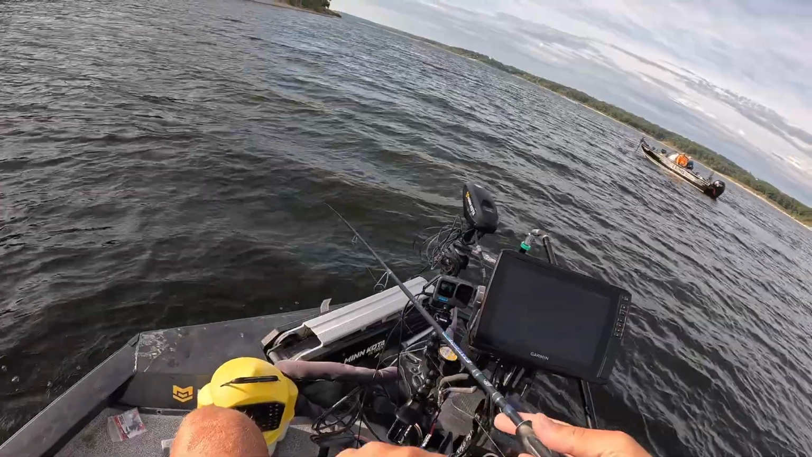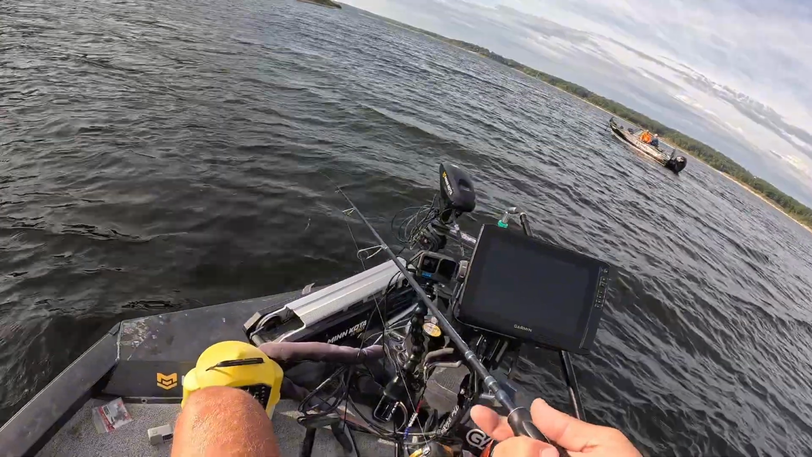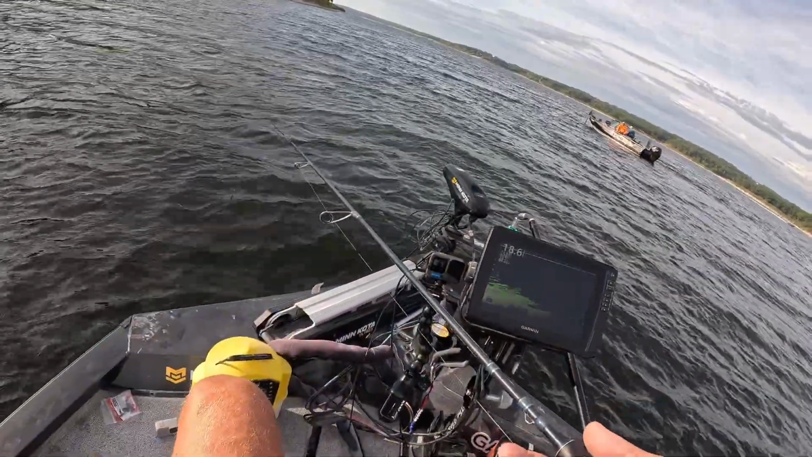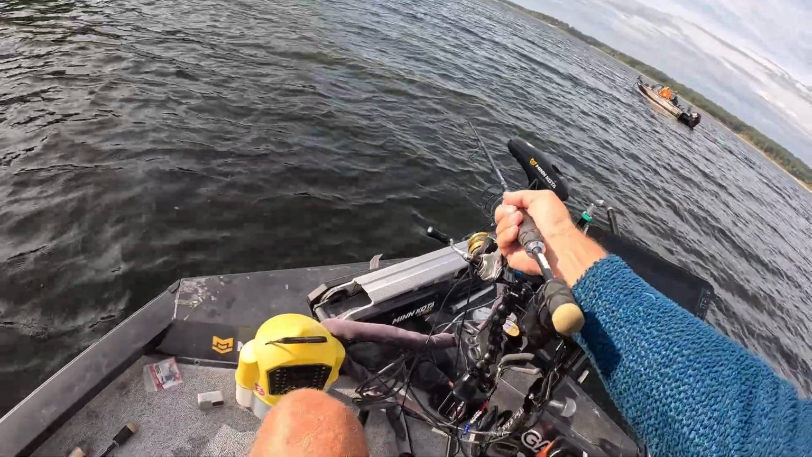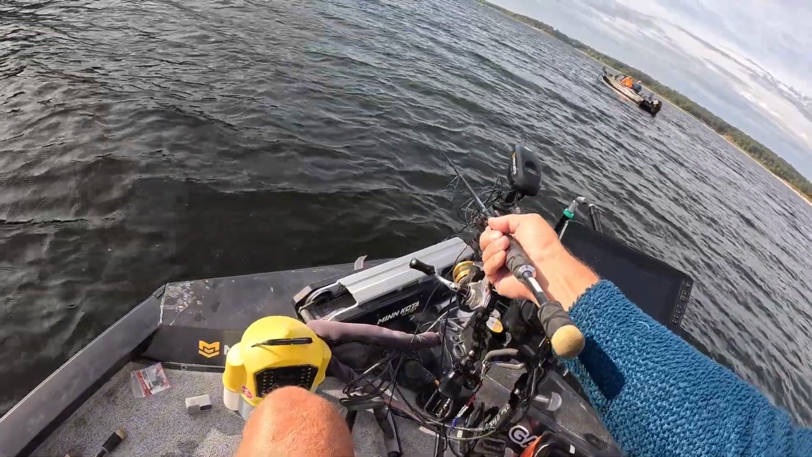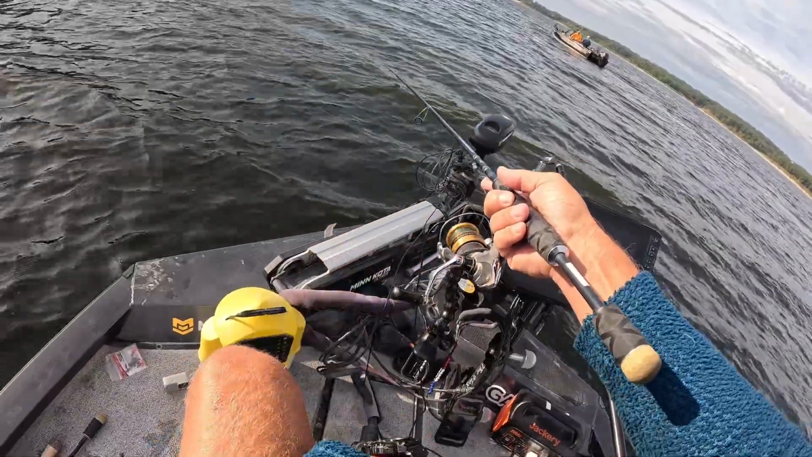Uh, 14 to 16 into 20 foot of water. You ought to see them. I mean, they're just stacked up. It's a cedar tree. Got some deep divers, yeah, like banded 300s and such. They'll get down about there.